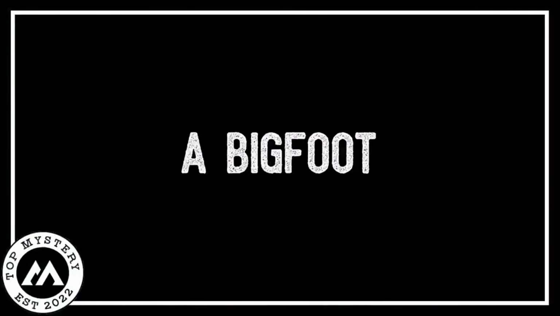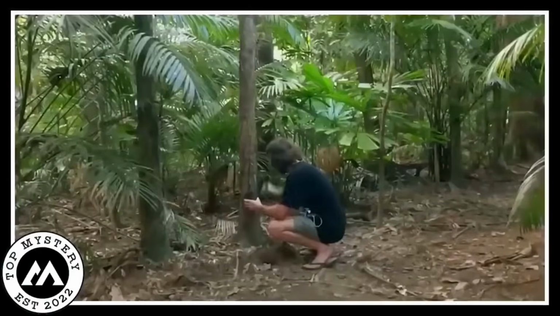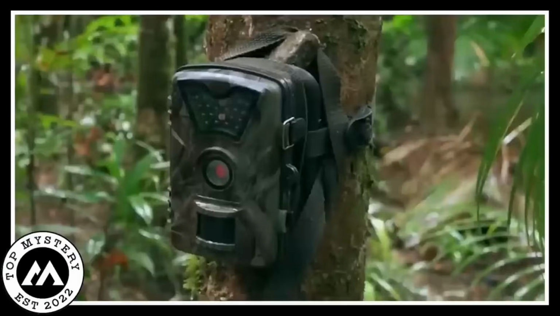A Bigfoot. A trail camera was doing its thing, innocently recording the woods, when bam, it spots something seriously creepy. As the camera zooms in, guess what shows up?